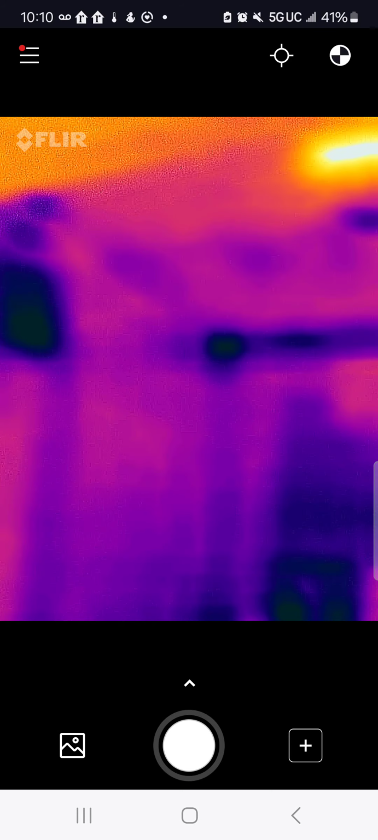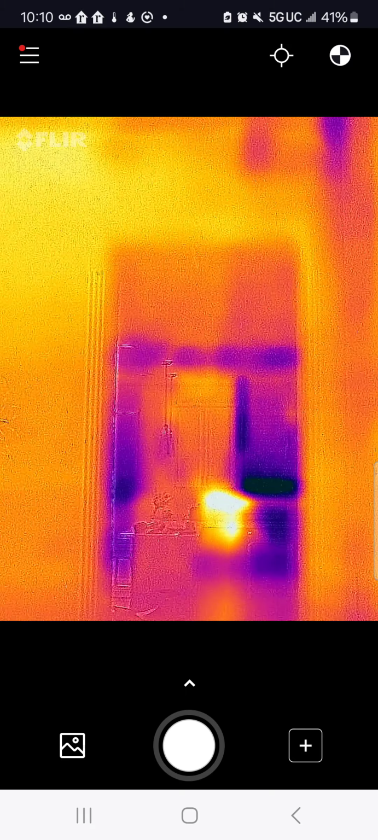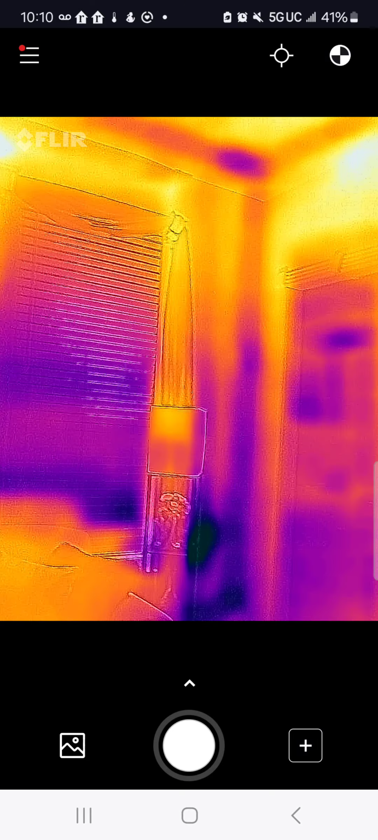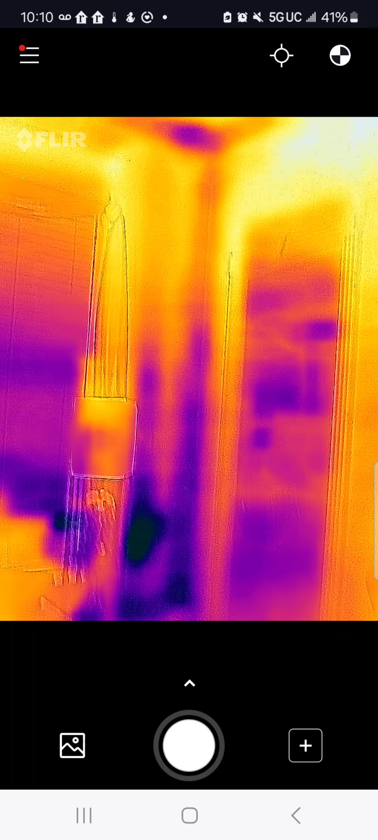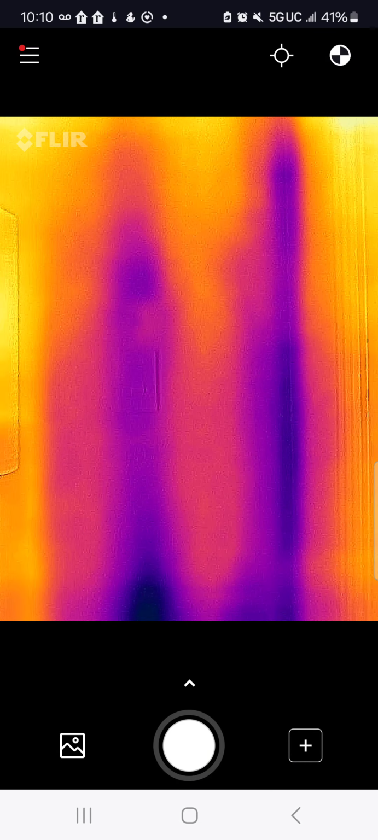But with the information I have now, I can make a better decision. I can go ahead and do a really good job insulating the house.